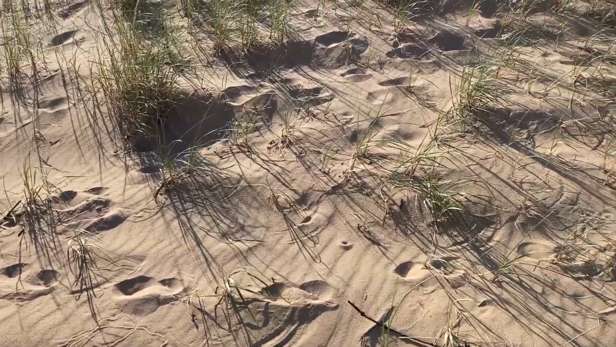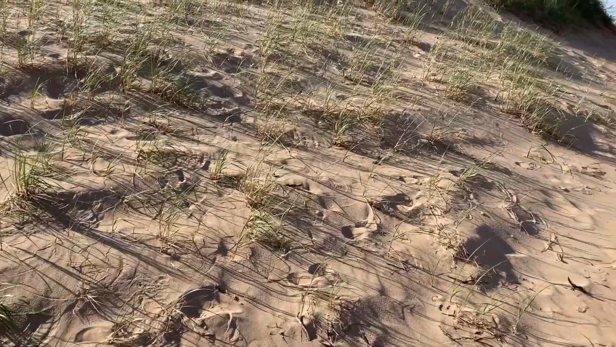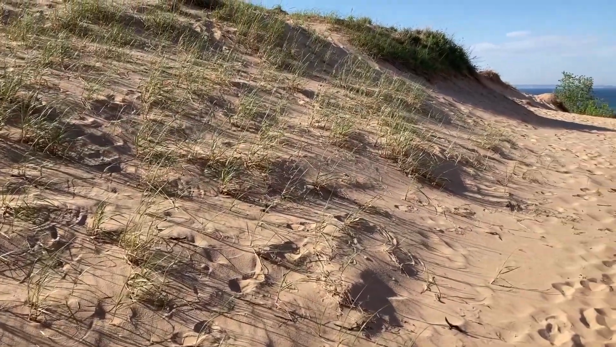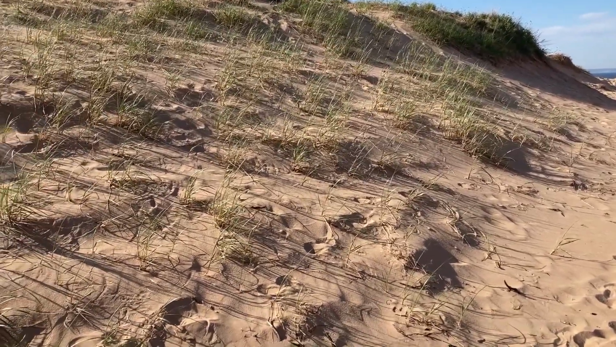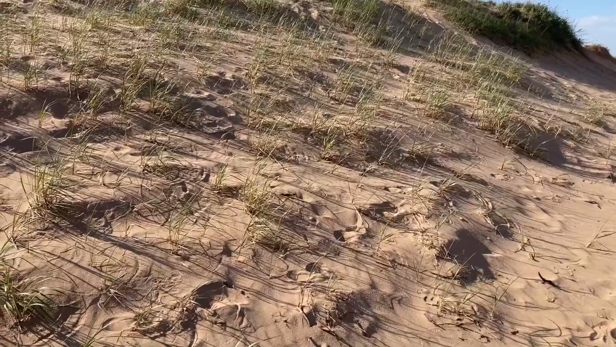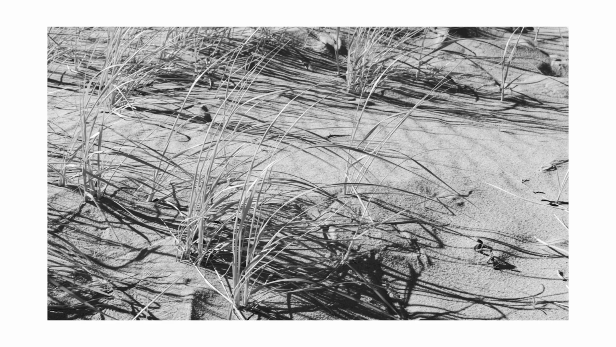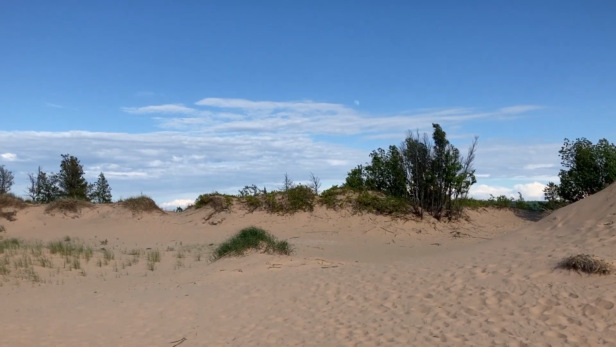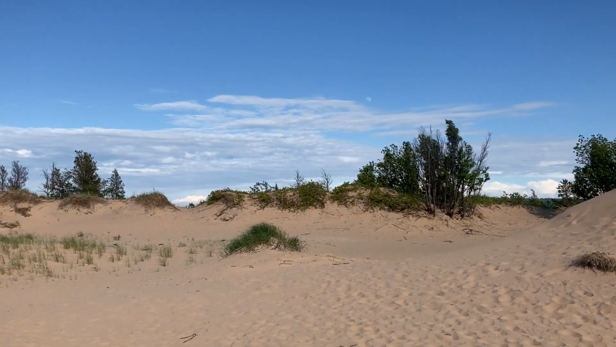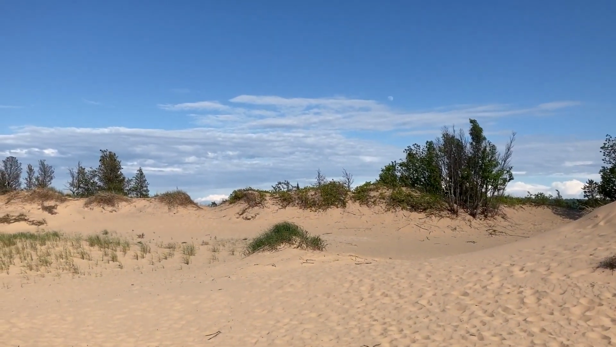I'm back to the same lookout spot that I was earlier today, but now it's early evening. The lighting's changed, it's a little warmer, and because of the lighting change, there's now longer shadows. You can see that clearly with the grasses. Sometimes going to the same location more than once in a day will bring you a different look to your compositions.